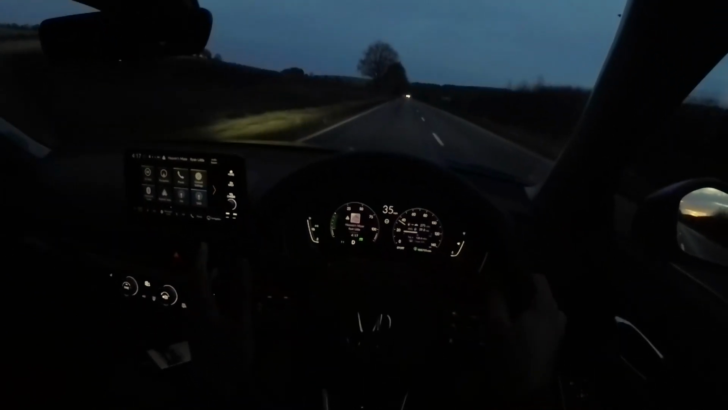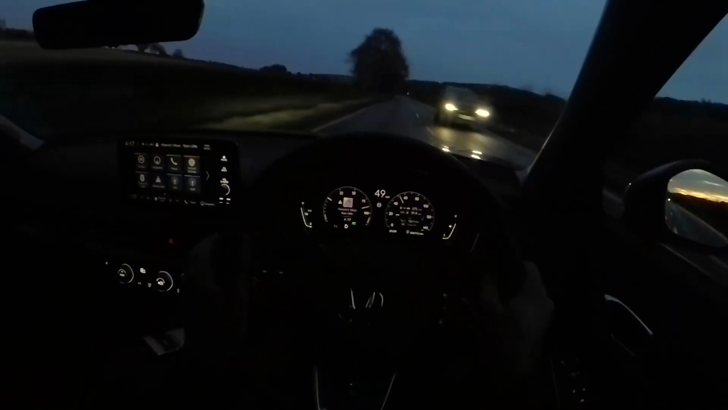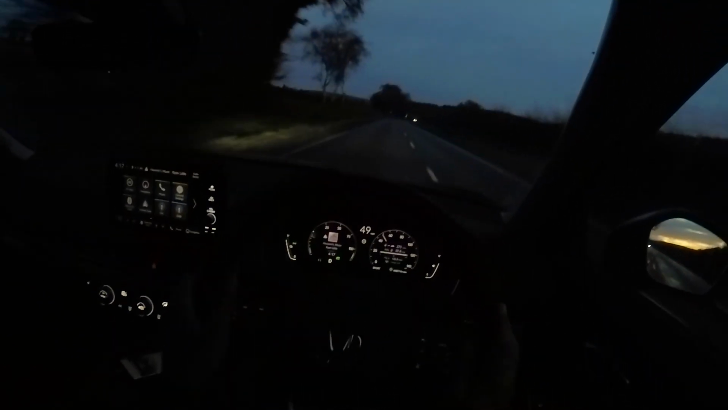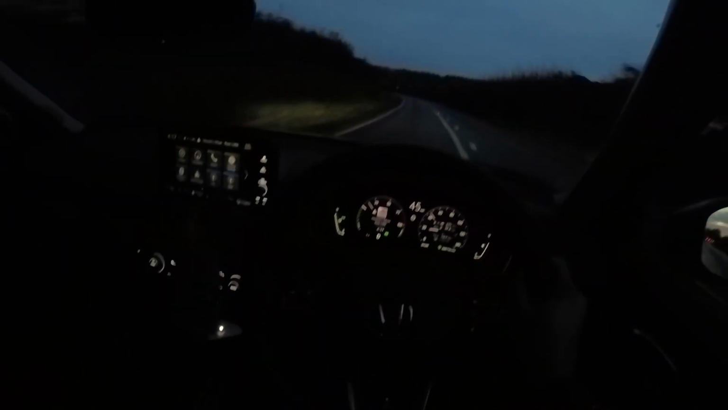Right, nothing behind me. I put the engine under load. So it can sound a little bit, maybe even a little bit raspy. Maybe that's the right word for it. But when you settle down to a cruise, the engine, the powertrain is very civilised indeed.